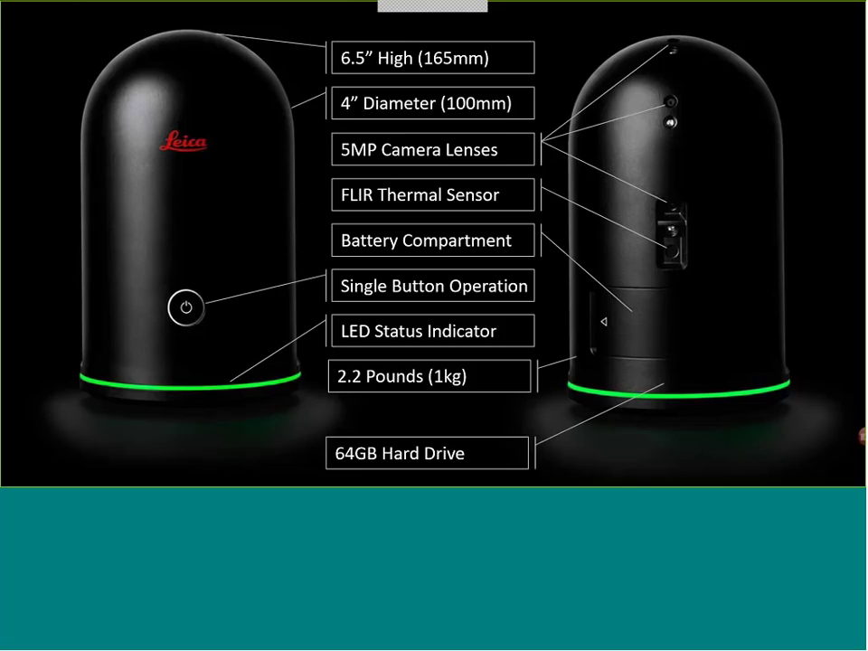Now, a common question I have been asked in almost every single conversation about the BLK is, Jeff, what does it do in the way of storage? Is it an SD card, a micro SD card? Nope, there is no SD card on this unit. It is a 64 gig hard drive, or flash memory, built into the unit.